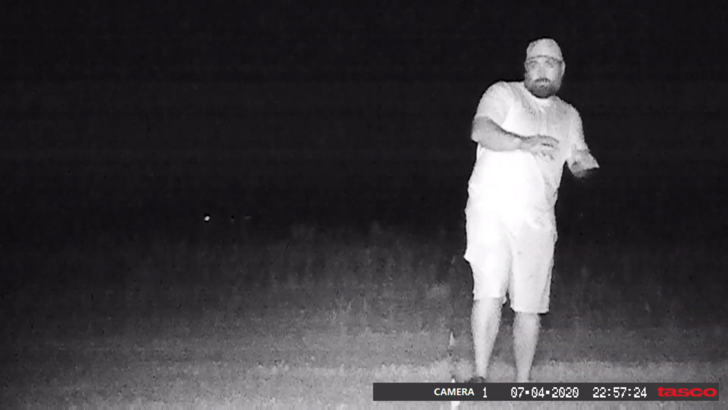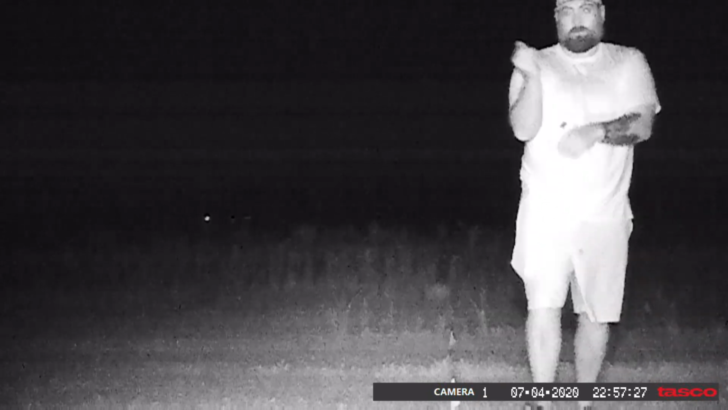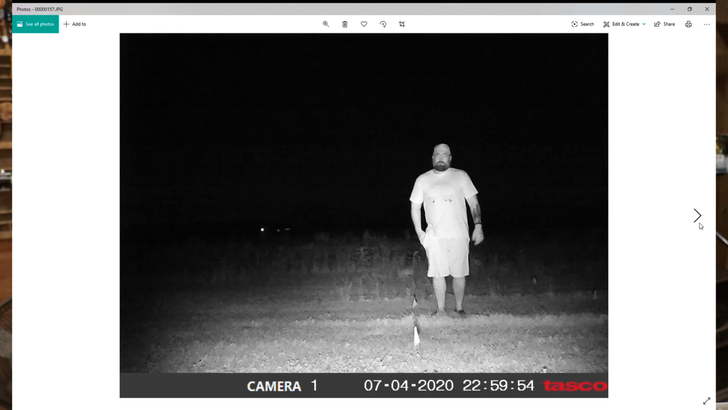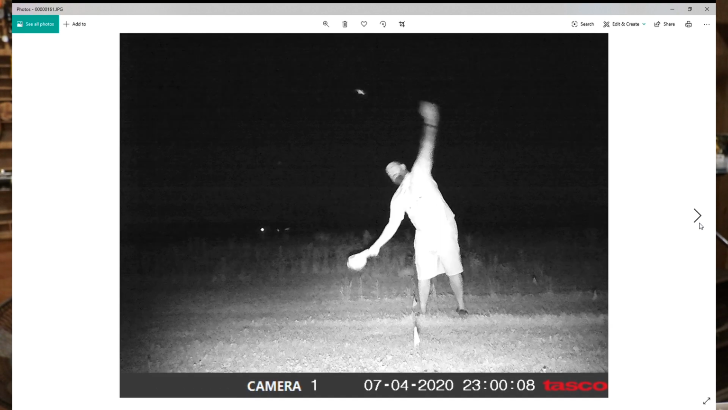And then we get into our nighttime, where I was hoping that I would see similar quality, and we do. It's a little grainy, nothing crazy. The light shines out there a pretty good distance. It's just shy of 50 feet, or right at 50 feet. And the quality wasn't too bad here. It gets pretty blurry when I'm moving around, doing whatever the heck I'm doing.